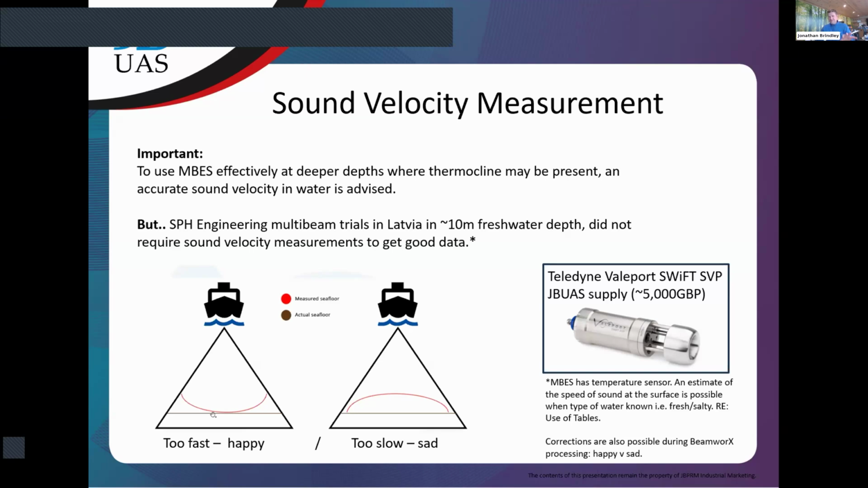But the general message is, if it's deep water, then you may need to look at velocity. Last note here, with all the trials that I've seen and also from discussing with Alexei, down to 10 meters in fresh water, SPH didn't need to use sound velocity, and the results were very good. So it's only for those deeper, more complex water features, for example the sea, that you need to do that.